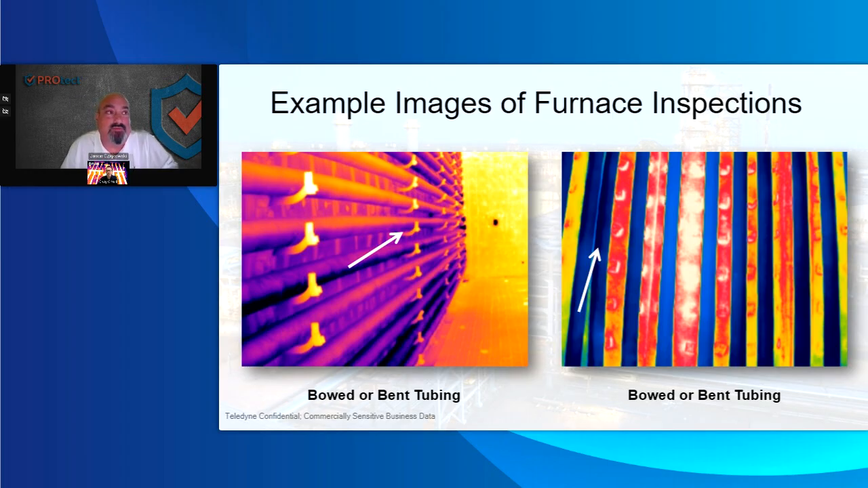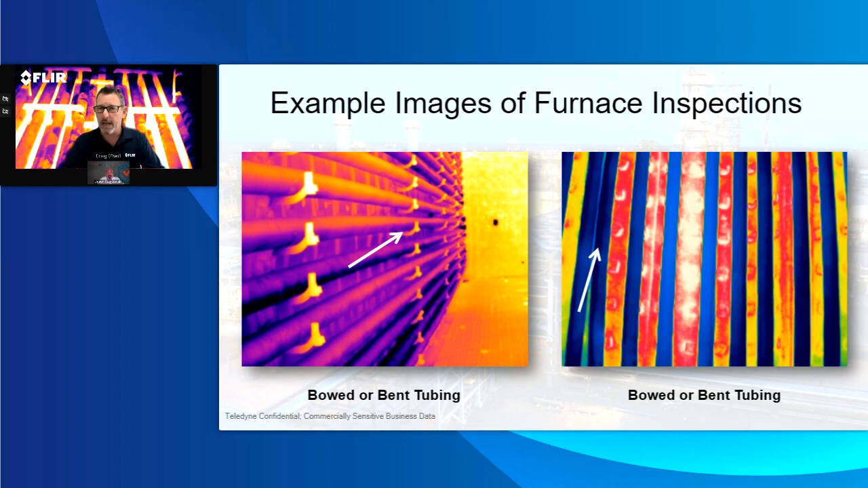Did that cause that tube to move over or not? I don't know, but when I handed that report to the inspectors, they said, we want to monitor this more often. And we weren't able to catch that image before. Yeah, I think that also shows the ability of the software with the camera combined, having all the images in the cloud and shared with them immediately, may be able to help that.